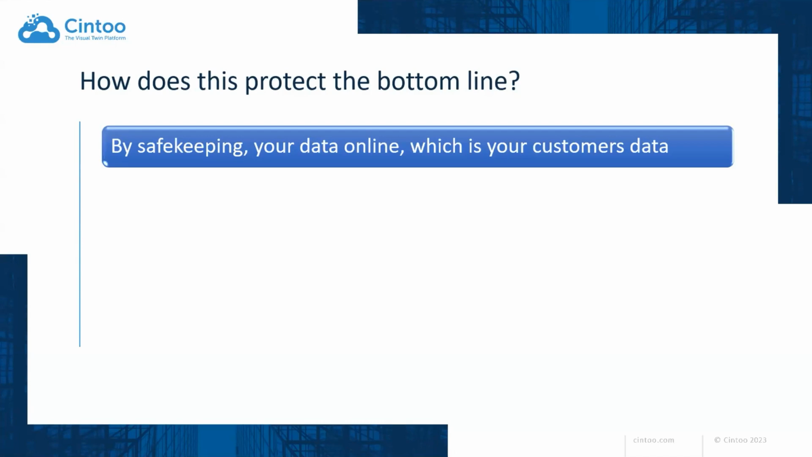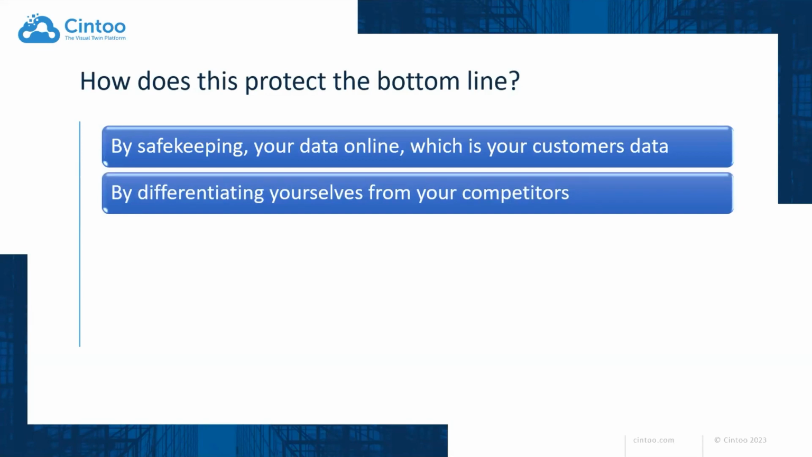And by allowing Cintoo to host the data for you, the data is secure, is protected, and they are audited every year under high standards that the data is actually secure and protected, and they are taking ownership and responsibility for that data as well, which is really important.